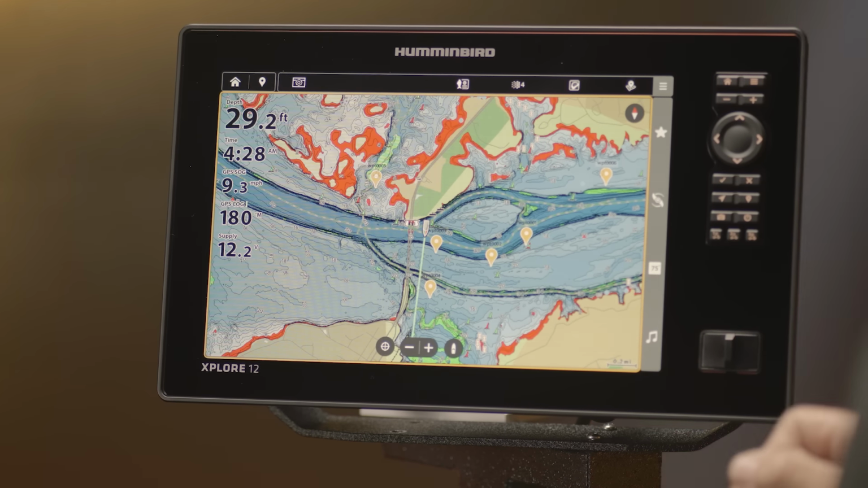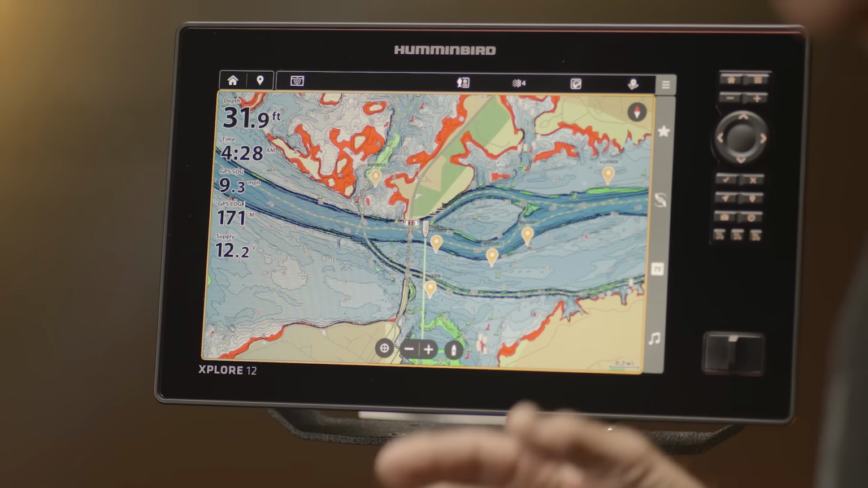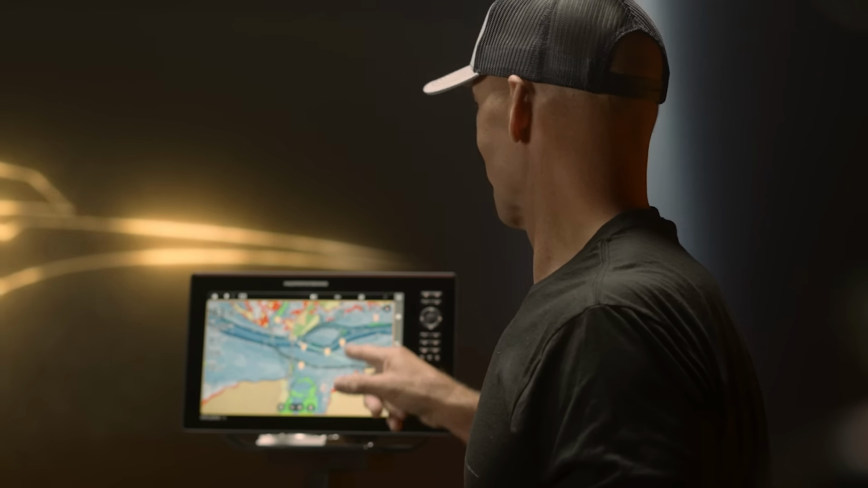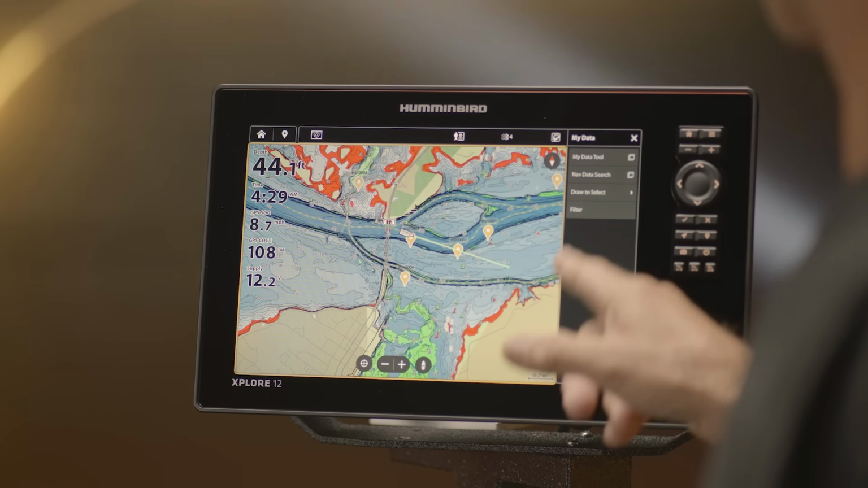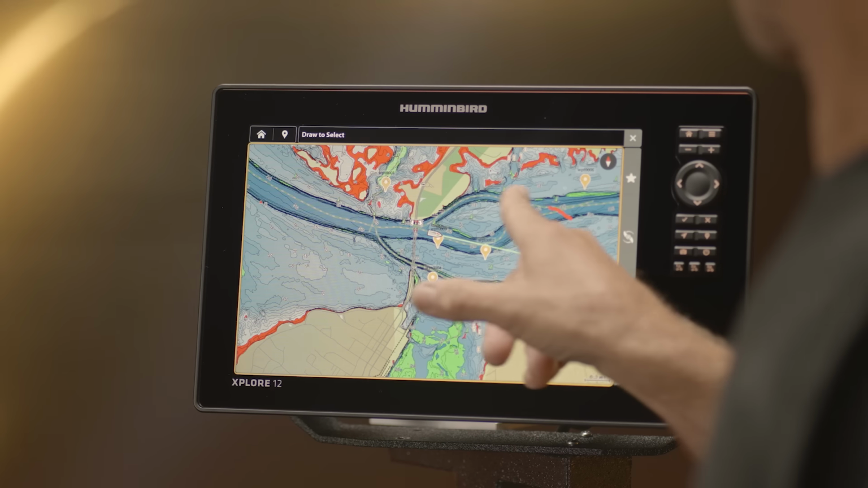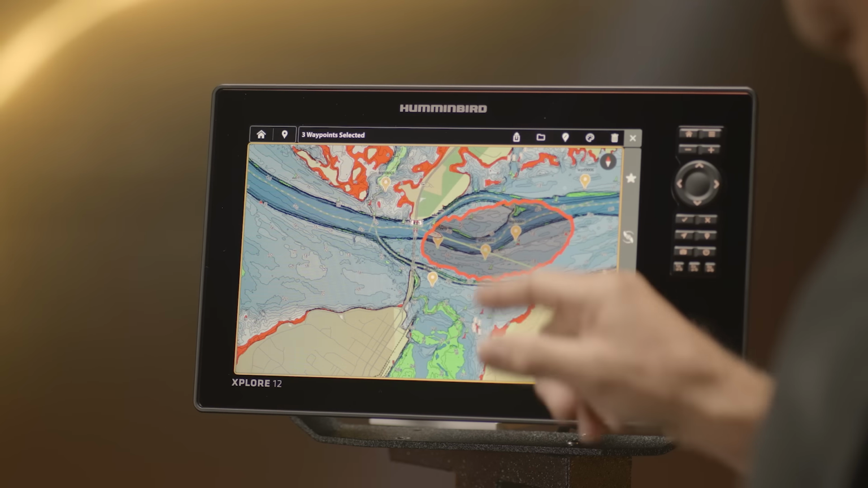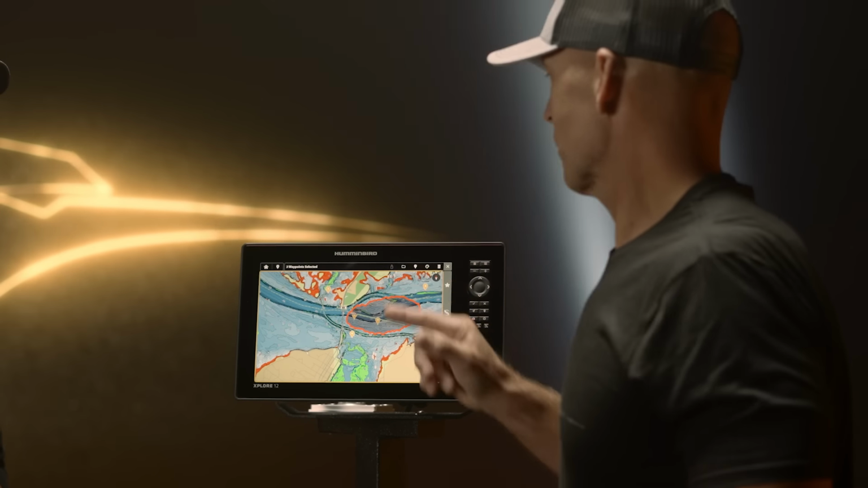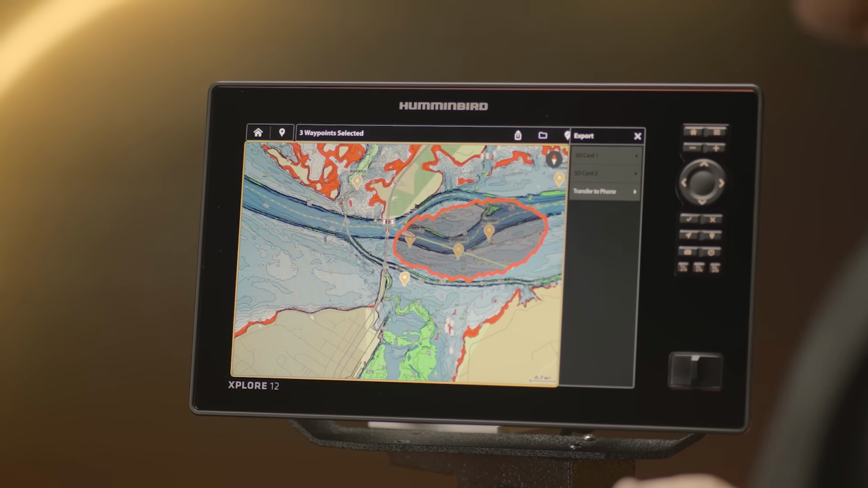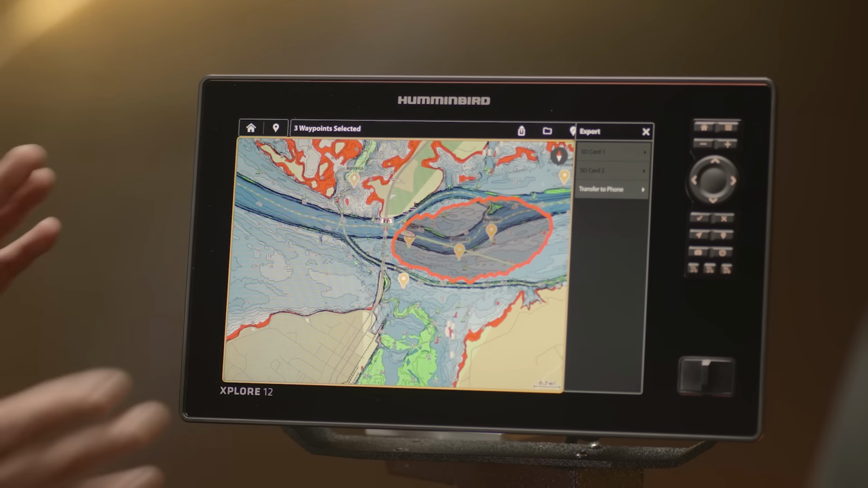Notice my waypoints here. I wanna show you something else. Waypoint management has gotten way easier. So check this out. This is a really cool feature. We're out, I'm scouting. I wanna send you something to check out. So I'm just gonna draw a circle around my waypoints. Now I can export these to my phone and I can send them to you. Fast.